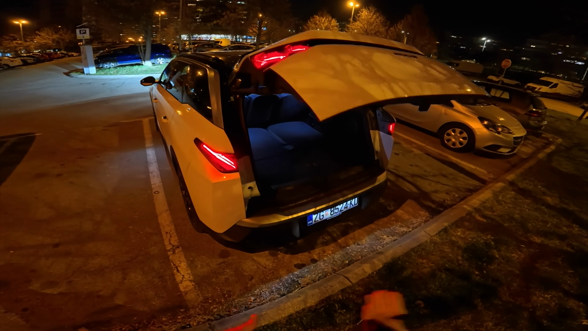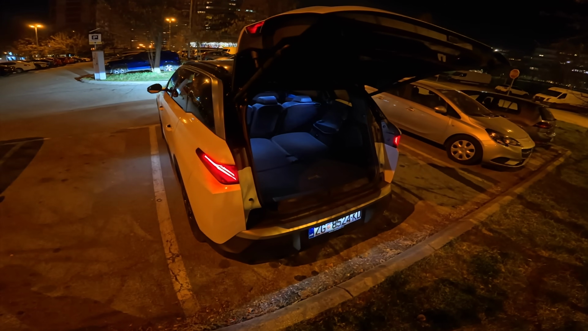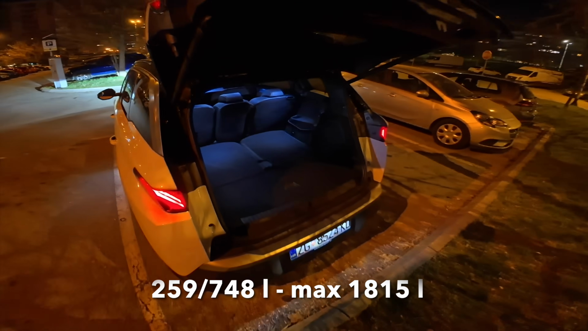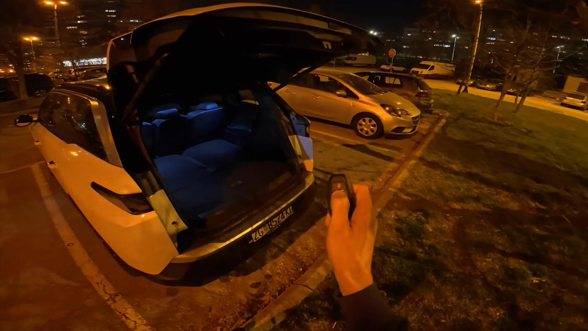Now I'm not filming at the other location because there's a mosque and it's a Muslim holiday, so the parking lot is completely packed. You can see here the interior space. I have a new camera, so it shares more light inside. I'm gonna close it up with the key fob as well.